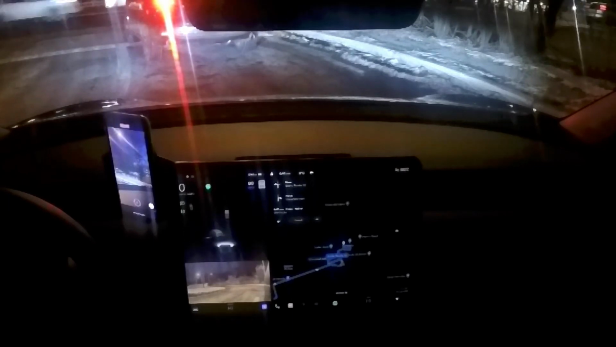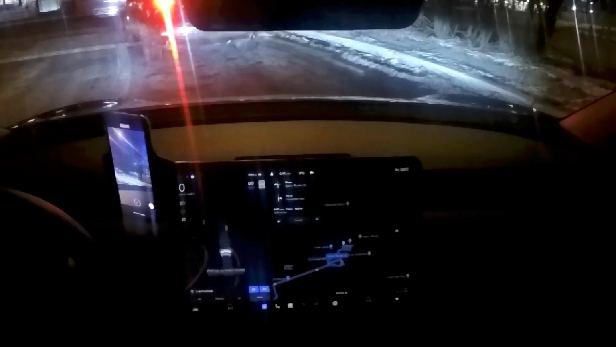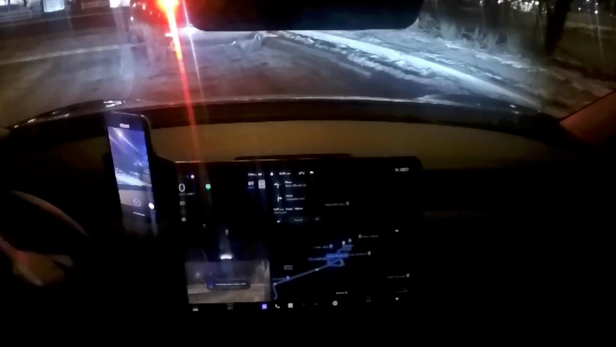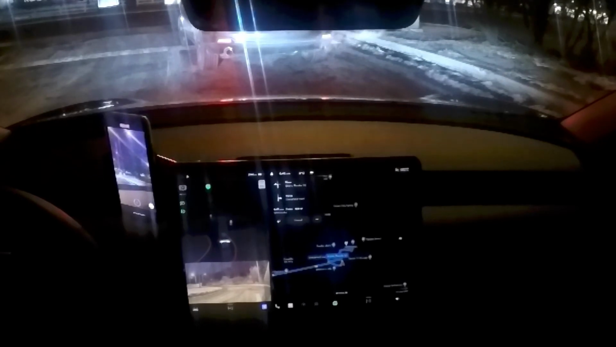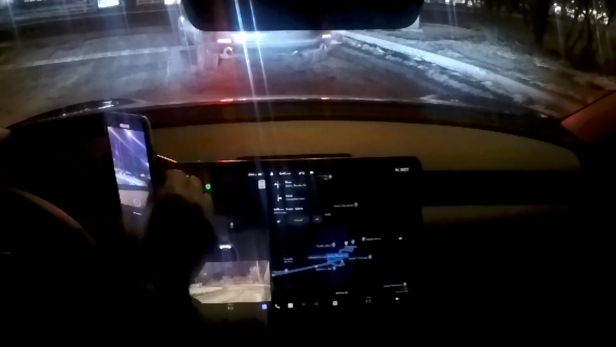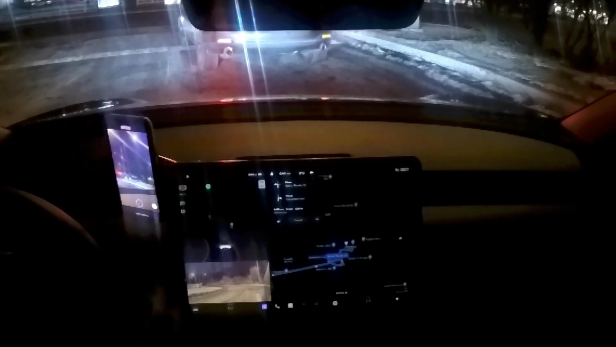So once I did that and tried to re-engage the FSD, you see the car is trying to break to the left, and I took over again, because it doesn't make any sense. You make a left and the parking lot is right after that left turn, so that would be silly and dangerous.